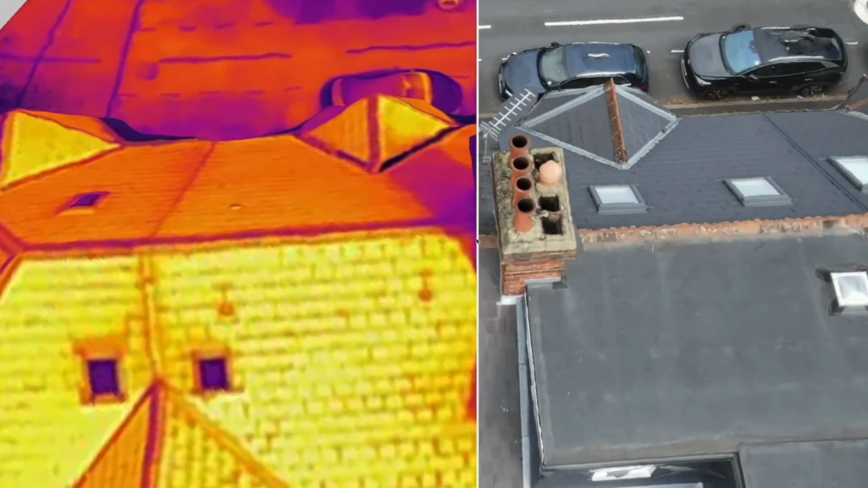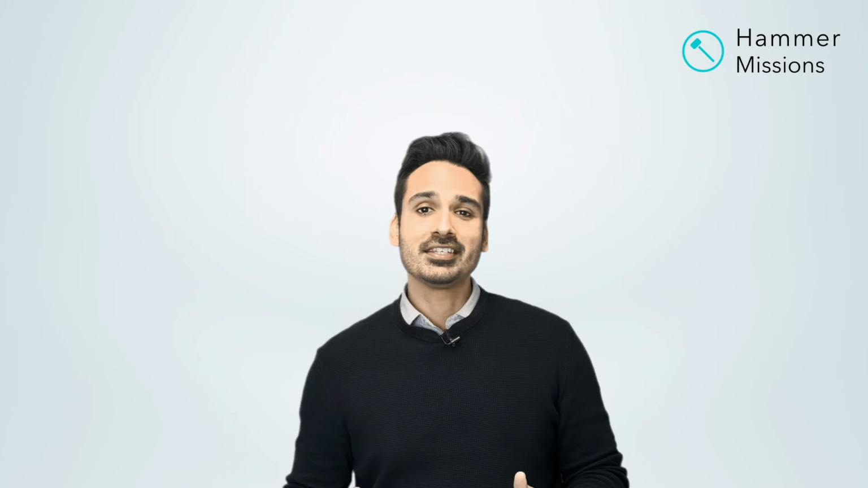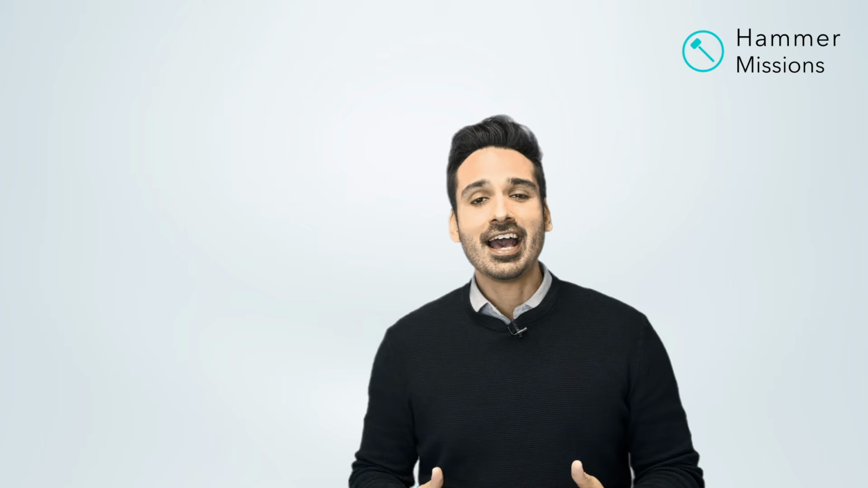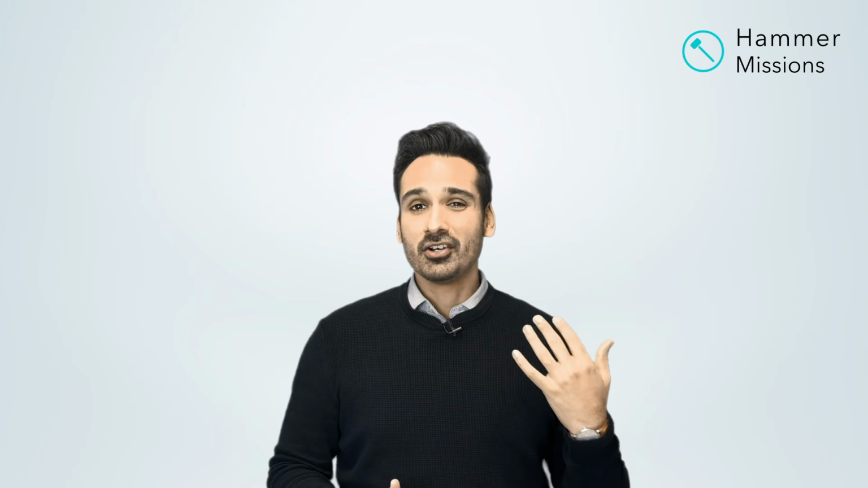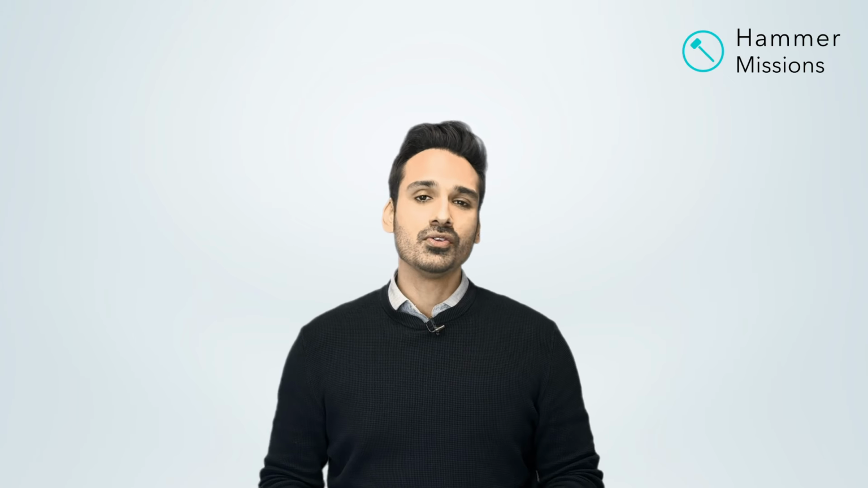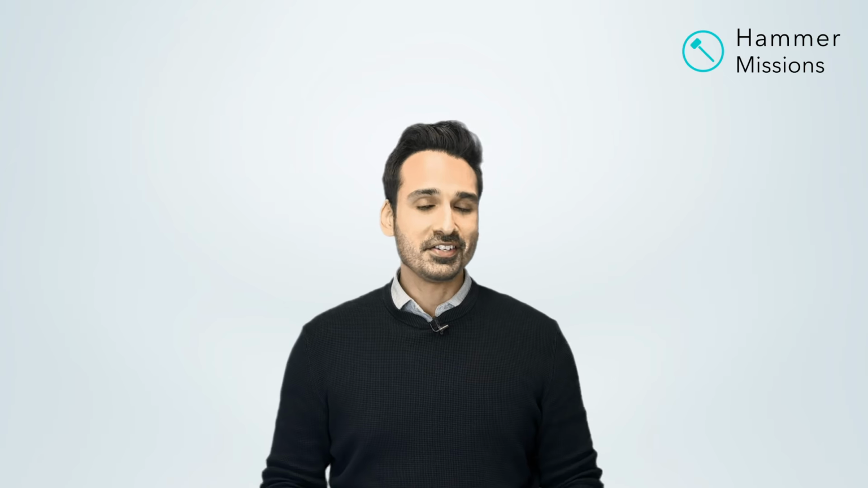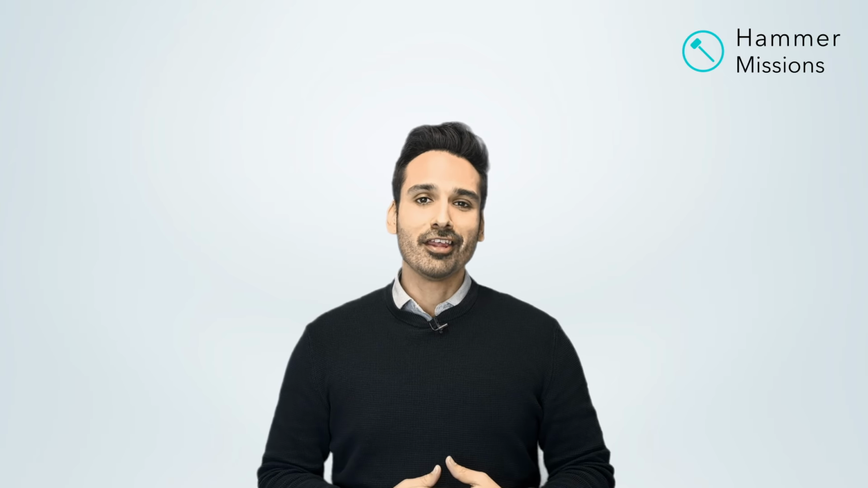But that doesn't mean it's impossible to stitch thermal data. We've seen many data sets that have been processed using thermal data, and all you have to do is bear in mind those good practices and you'll have a good data set that can be analyzed, because it can be a pain to go through all the images one by one. So really what you want is a stitched 2D map or a 3D model, and then have that analyzed by a qualified thermographer when it comes to thermal mapping.